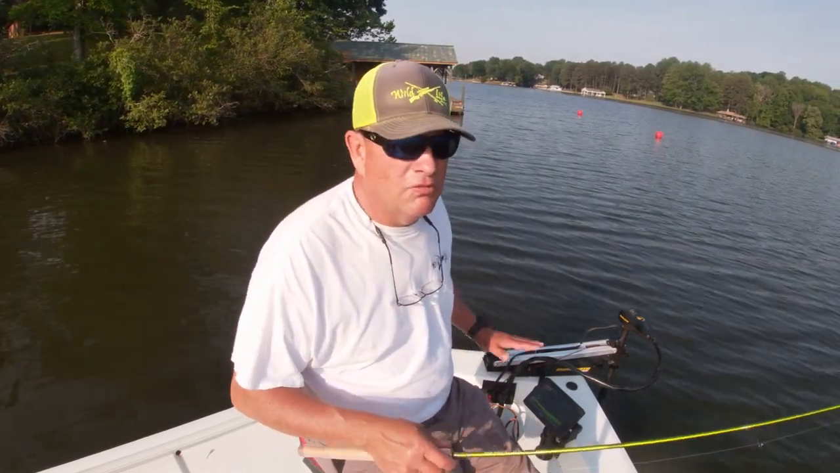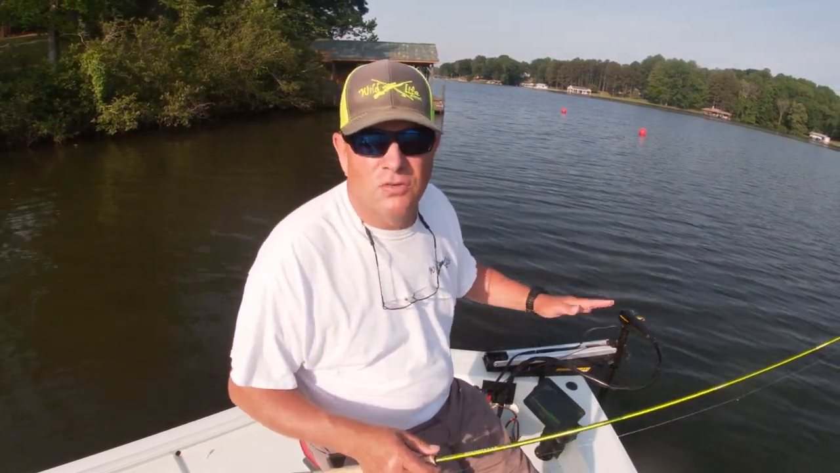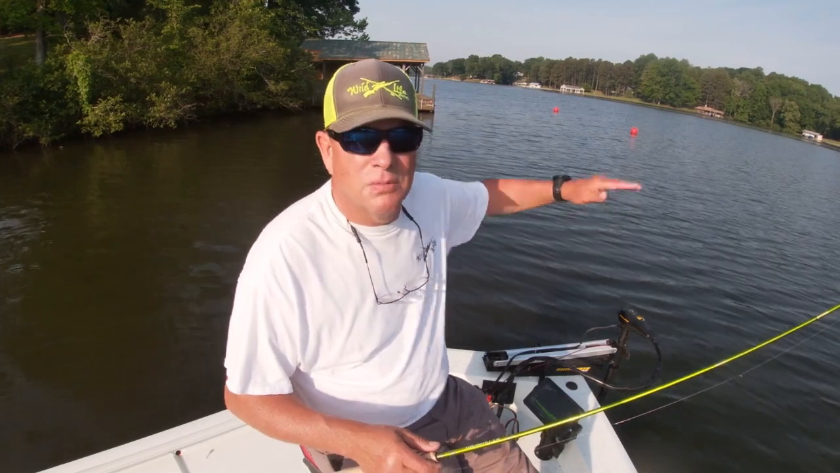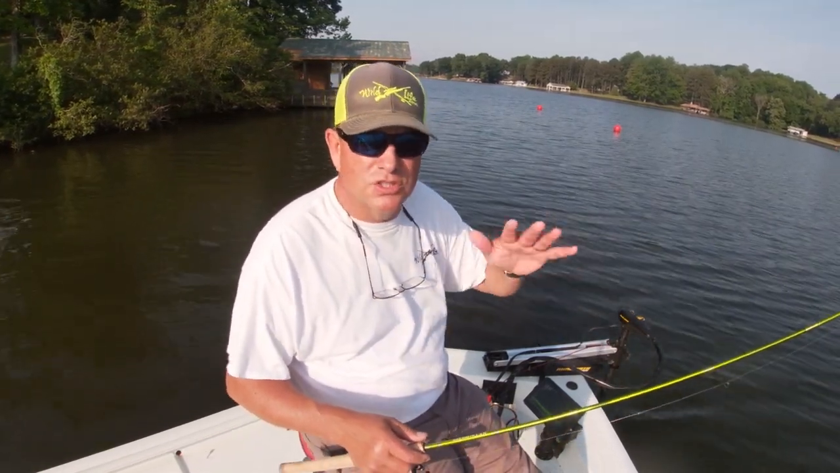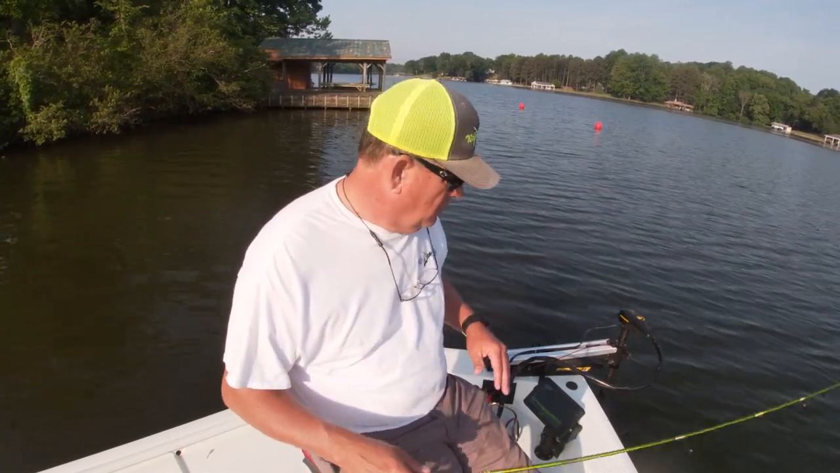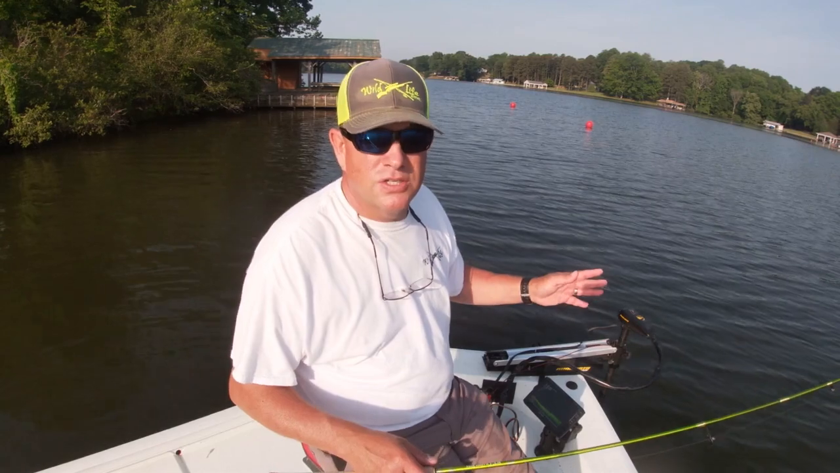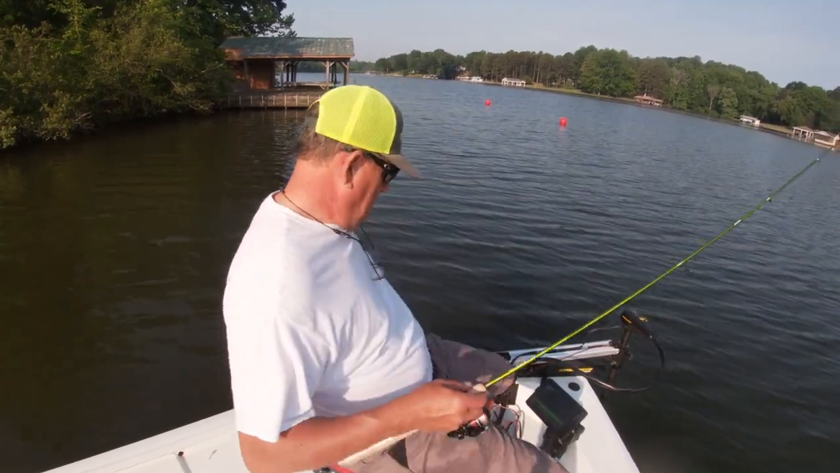So I'm gonna turn around, and first, before I go in there and vertical jig, I'm gonna cast over there and see if some of those crappie will come up. I've seen some shad out here working around in schools, and crappie kind of follow them around to eat. Not sure this color is the correct color to start with this morning. So hey, let's go catch a fish.